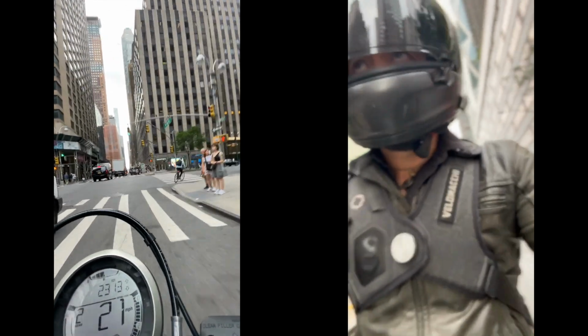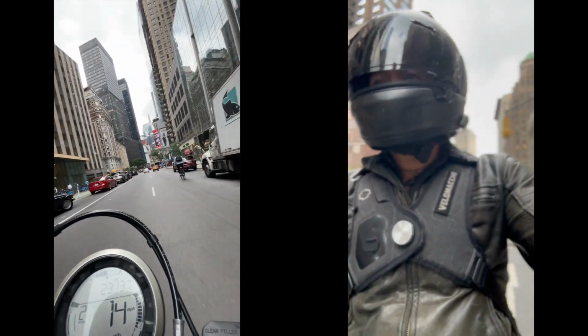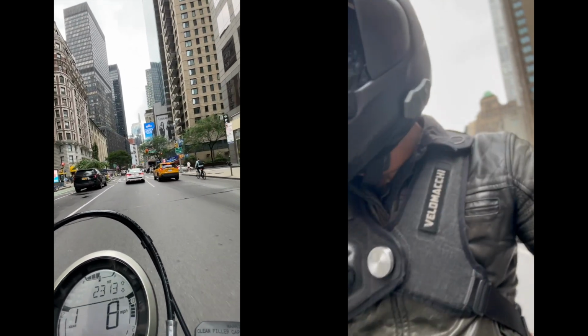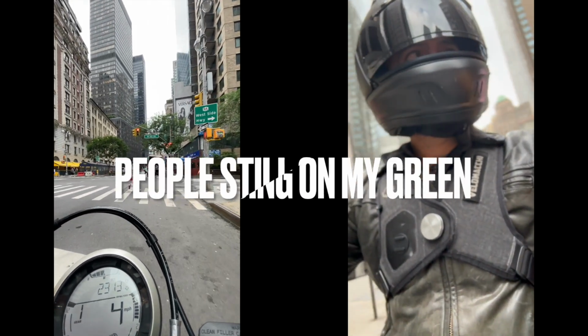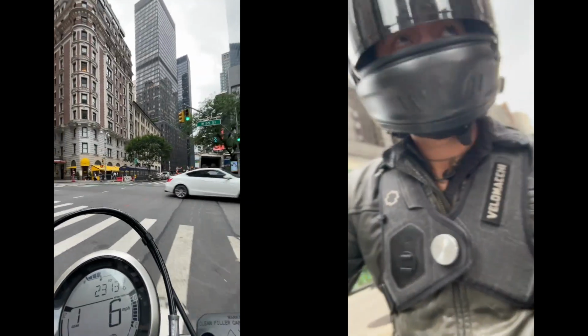There you go. I'm going to make a right, heading south on Broadway. Now, as you head south on Broadway, this actually can, in the past, hit Times Square, but they changed the patterns up. Yeah, I see an opening right over here. Switch over, and luckily it turns green. And of course, people still walking around.